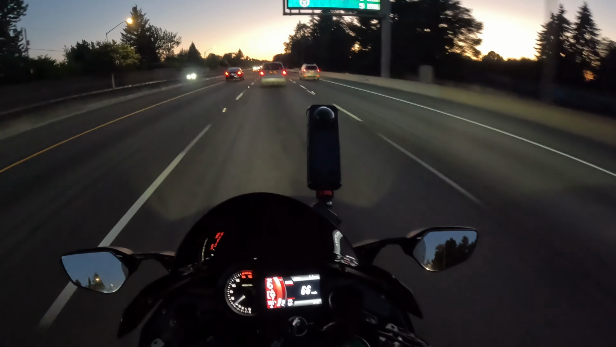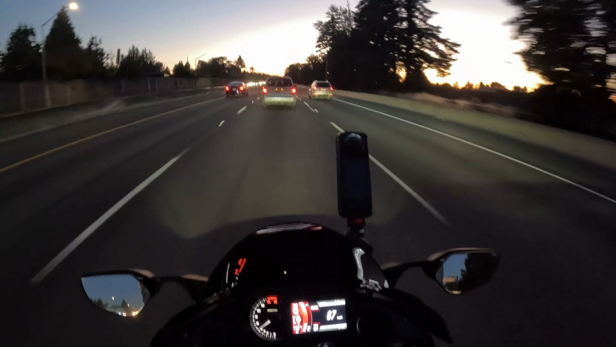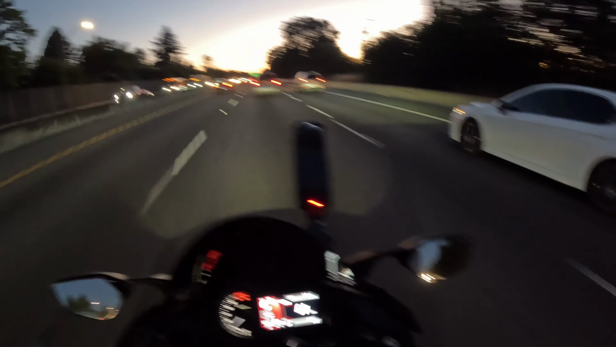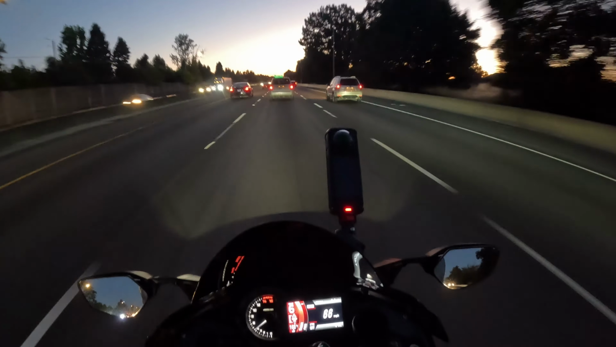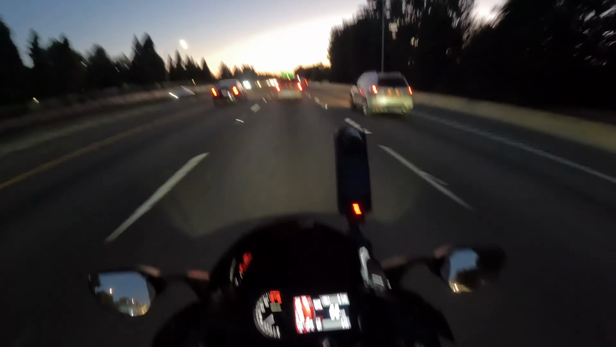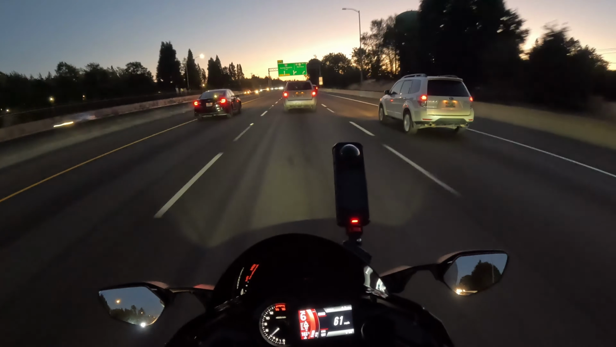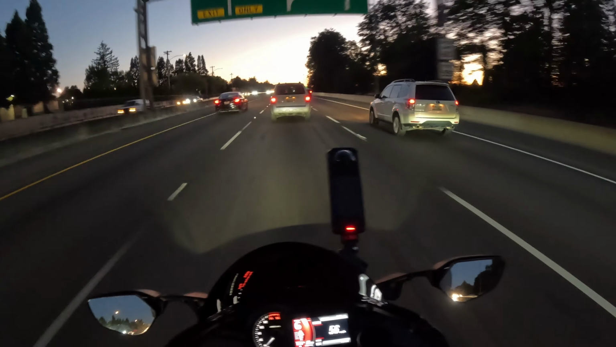I mentioned this in other videos, but I'm sitting right above 12,000 miles now. Haven't had to do much maintenance yet, but I am planning on a few things at the end of this riding season after I save up a little bit of money. I'm going to be changing all the fluids: brake fluid, the clutch hydraulic fluid, and a coolant flush. I'll probably do an oil change at the end of the year too.